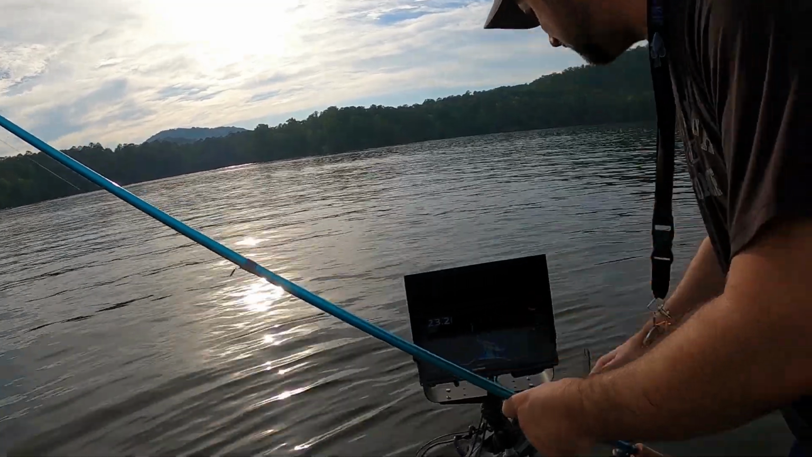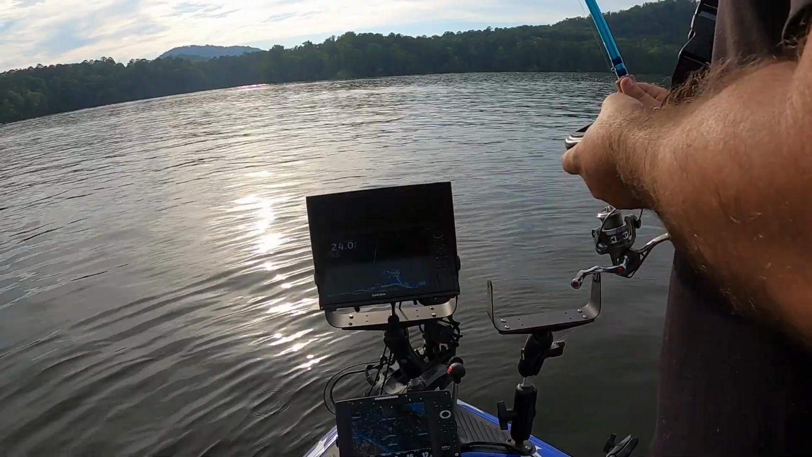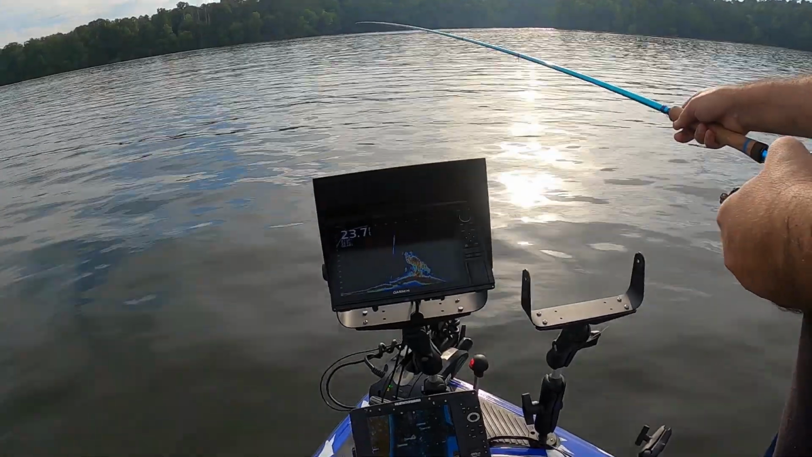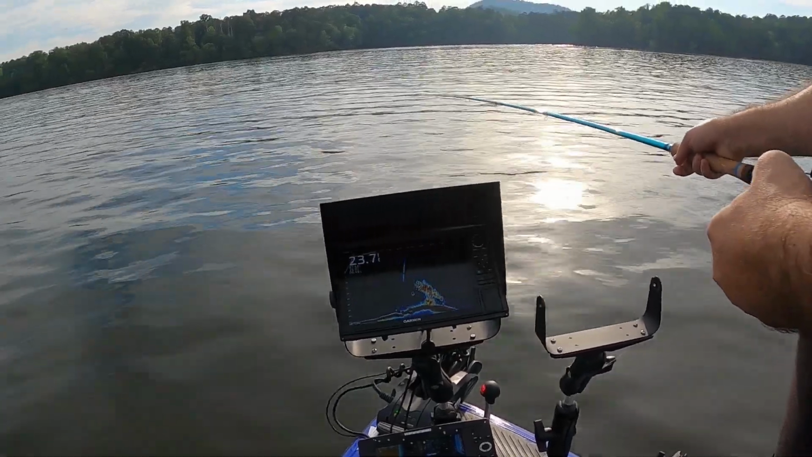Got that one line right there. I don't know what that is. That's the only type of interference or static I have seen with this transducer. There's a better one down there deep. I'm off him though.